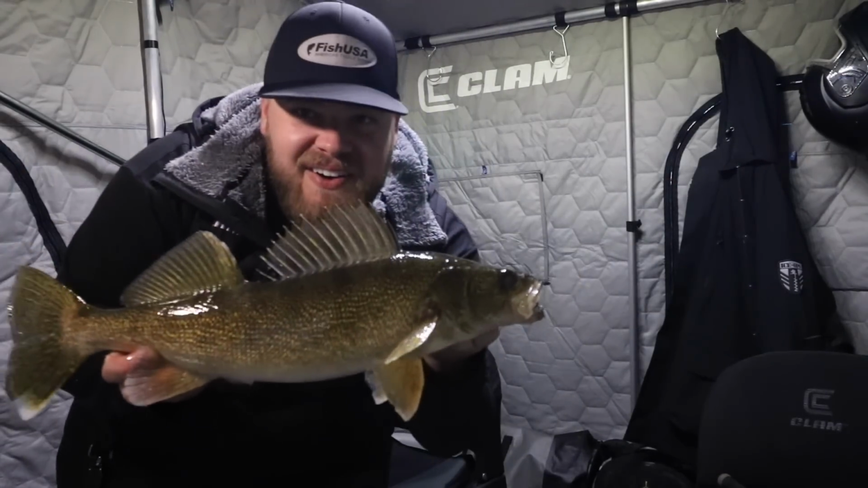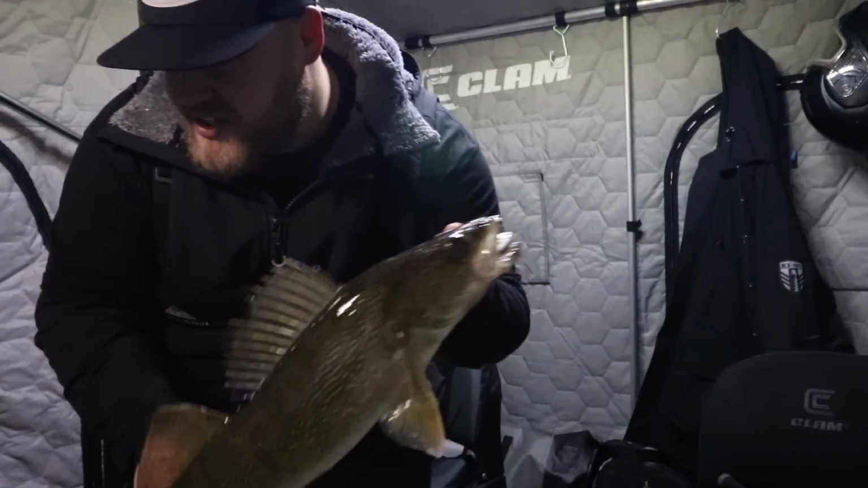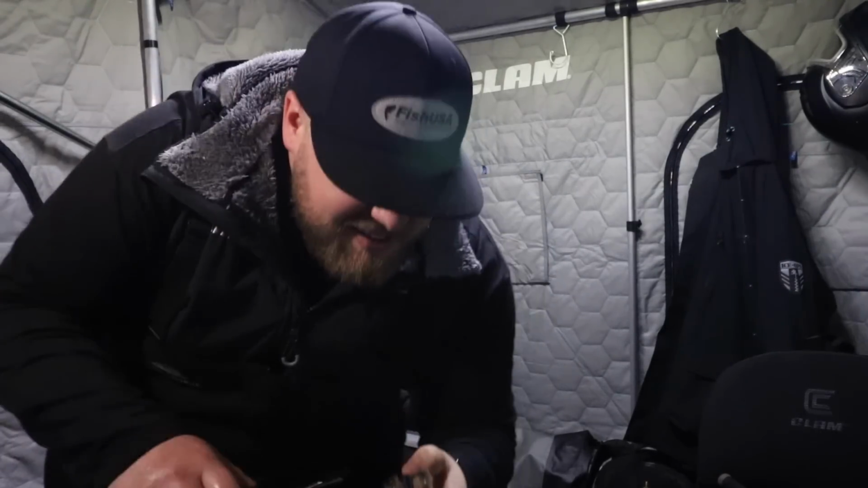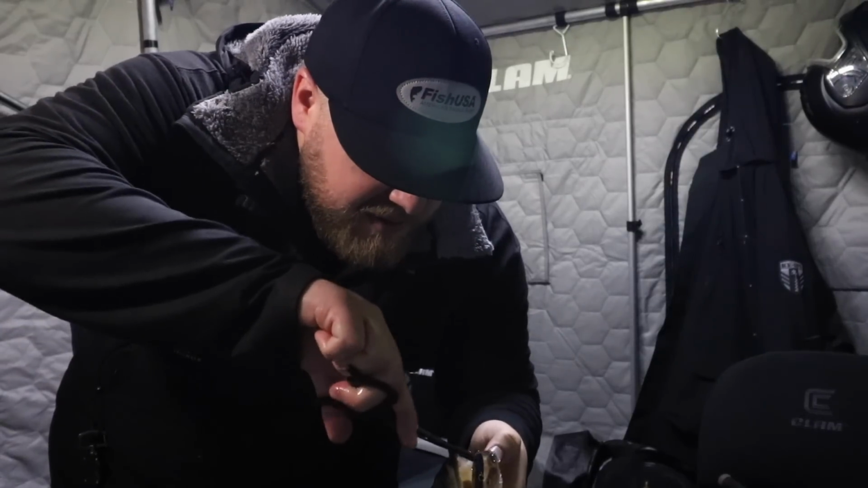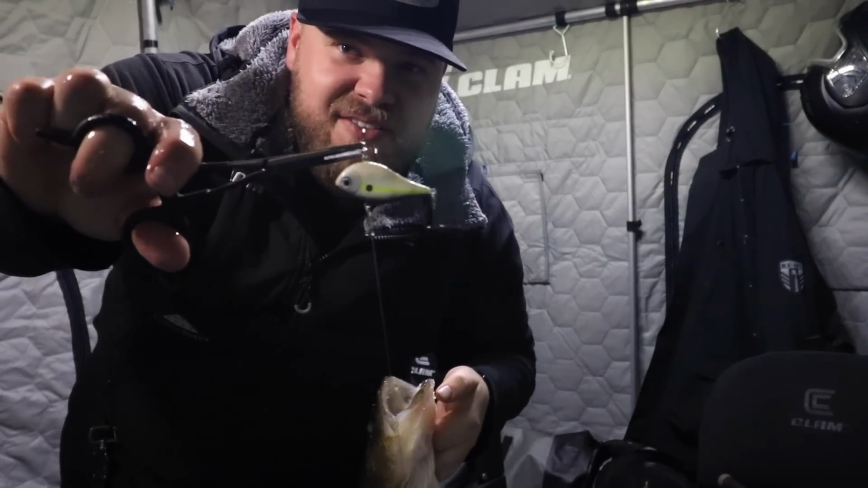There we go. Got a nice rattle bait eating fish. I just popped that one on a dead stick. And I was trying to get that dead stick set back up. And before I could, this one came flying in and smoked that number 5 Helsinki shad.